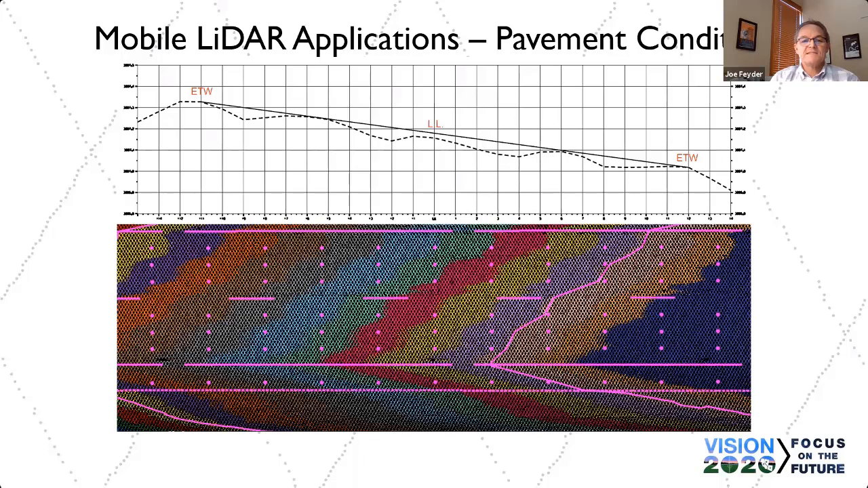The value this adds is two things. Either knowing that there's so much material missing from a given cross section over the course of 10 miles, the contractor's concrete or pavement removal volumes are going to drop off, so there won't be the payment for his removal, which you can quantify with information such as this.